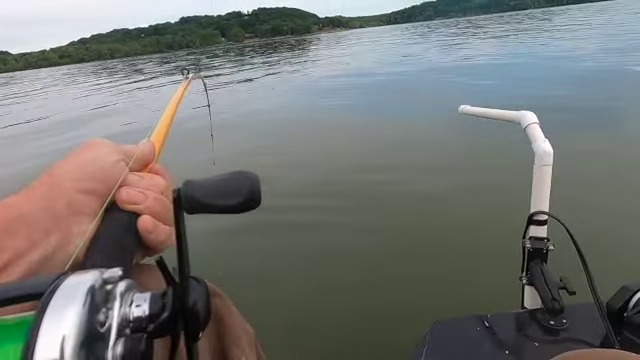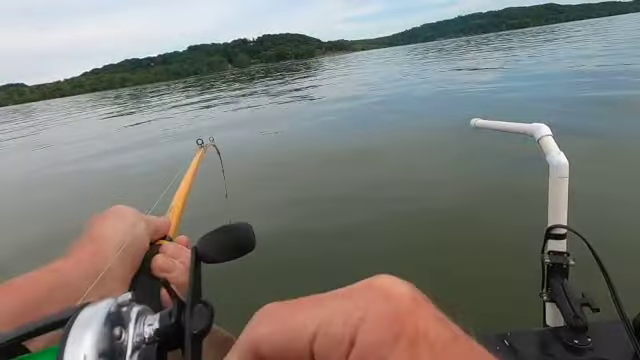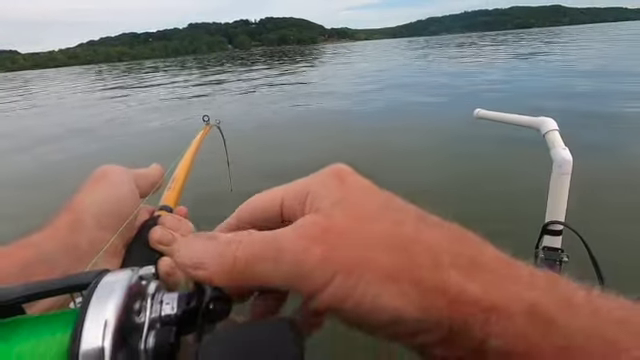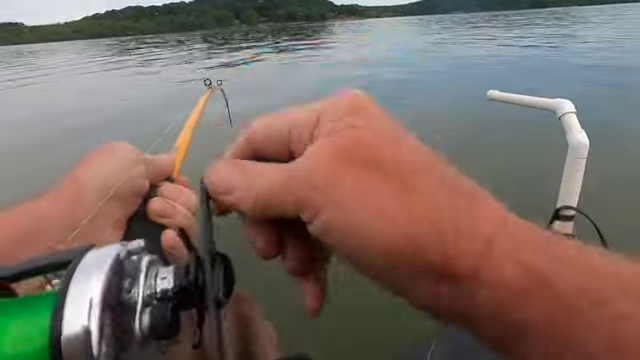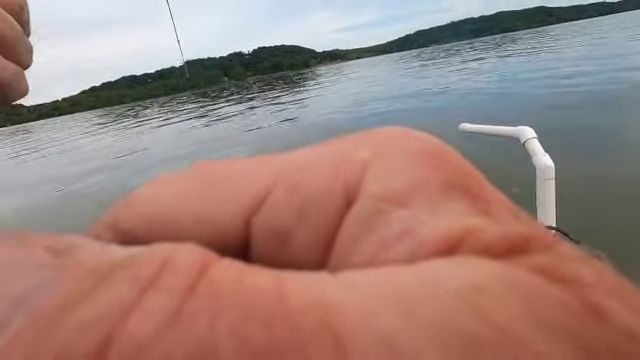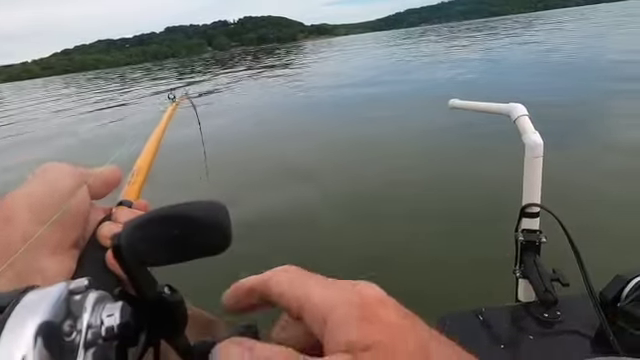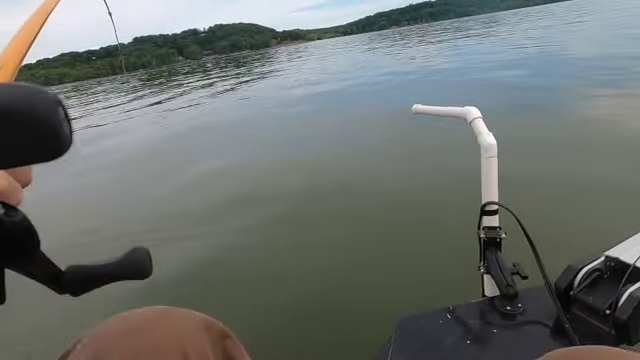I think we got a little better fish this time. Maybe we'll break the 10-pound mark. Yeah, he looks good.